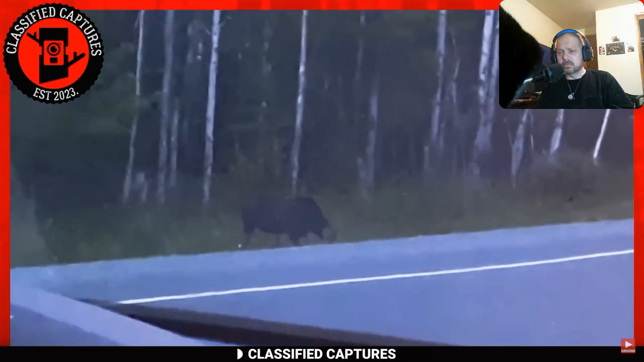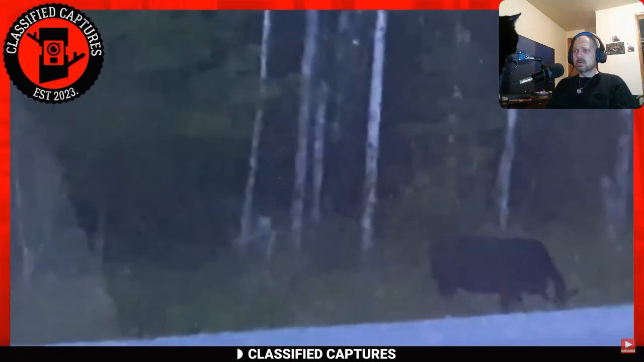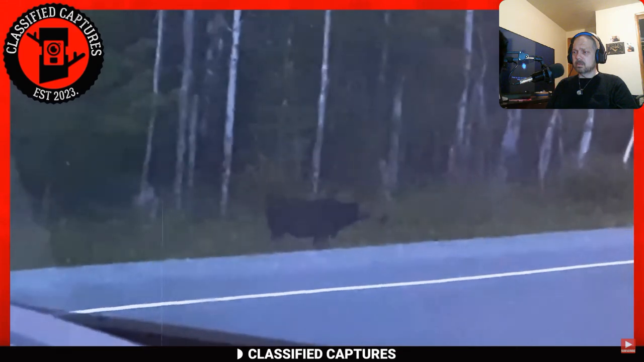lurking in the shadows behind the moose. The creature appeared to stare at me, standing on two feet and later moved to a crouch.